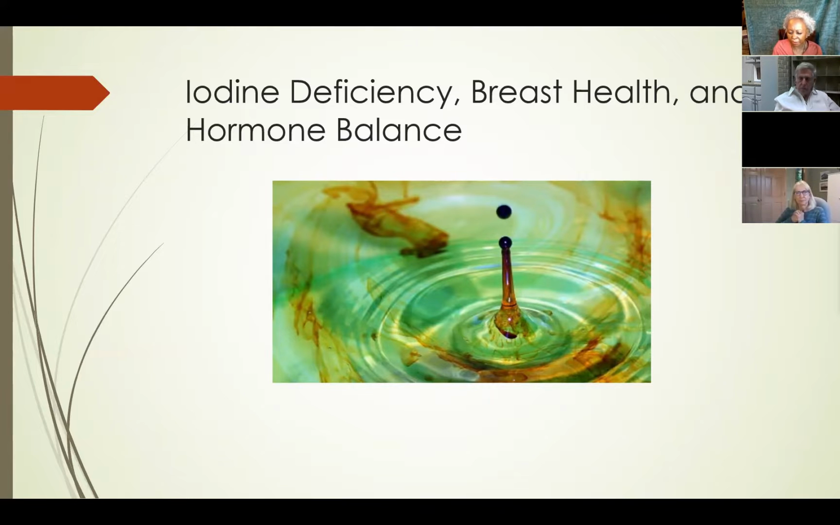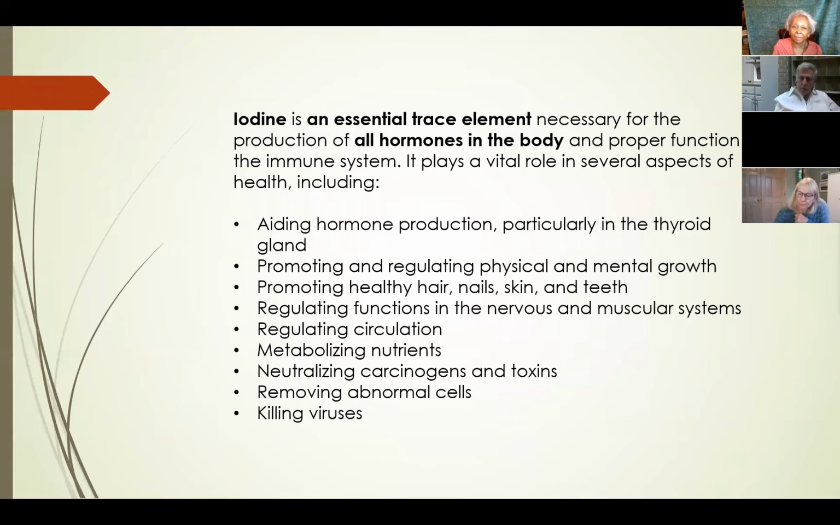So I worked with a doctor over in Gig Harbor. His name is Dr. Russell Coble. And one of the things he said to talk about was iodine. Iodine is really good for breast health and is really good for hormonal balance. I'm going to read this because there was a lot of information. It's an essential trace element. It aids in hormone production.